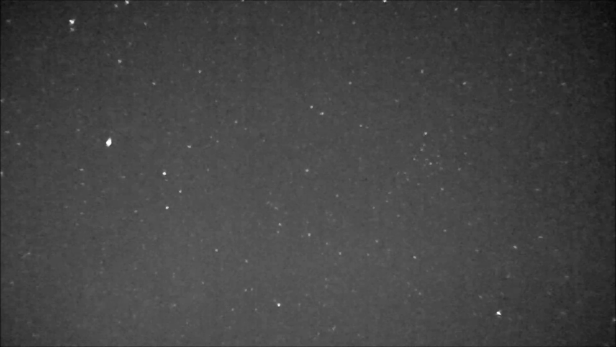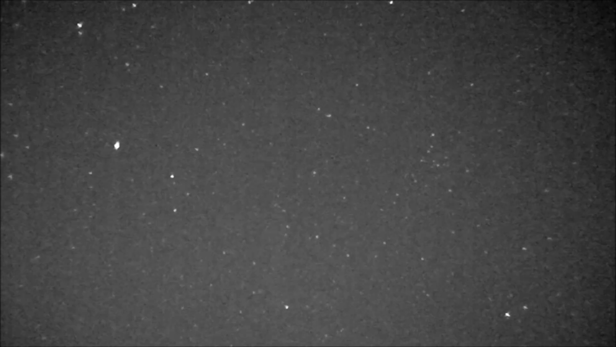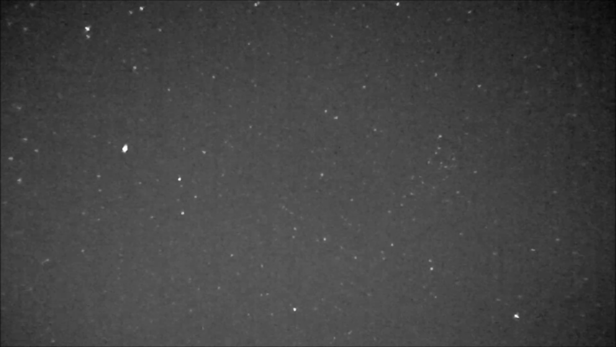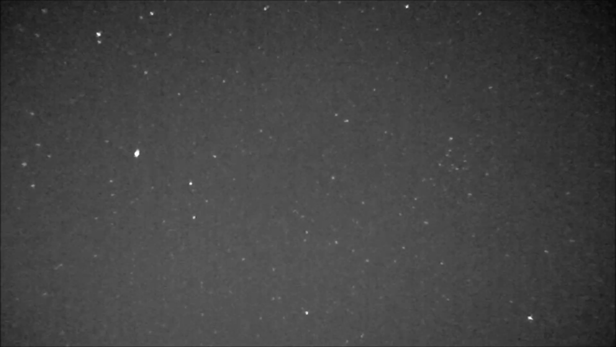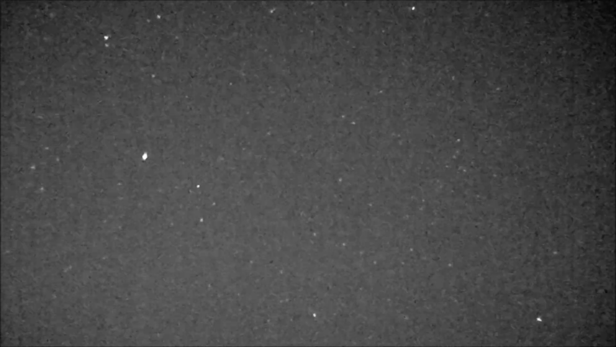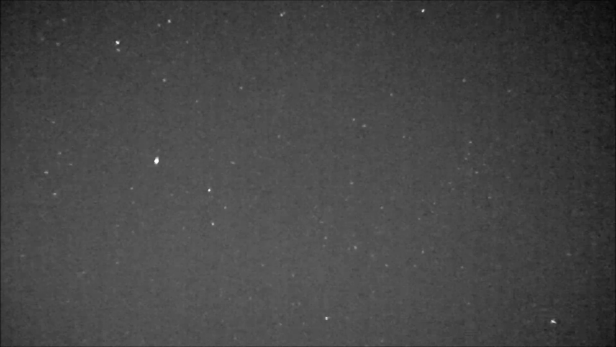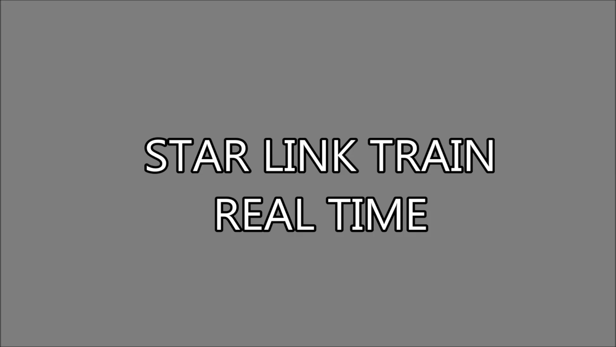What we're going to do is we're going to see that train in real time, following this video right away, just to give you an idea that they do appear to move slow. They're moving at thousands of miles an hour in their orbit, but because they're covering such a vast amount of sky and they're 300 miles away, that masks their quick movement. There's no getting around that. So you've got to keep that in mind. Everything's an optical illusion. Here's the Starlink train in real time.